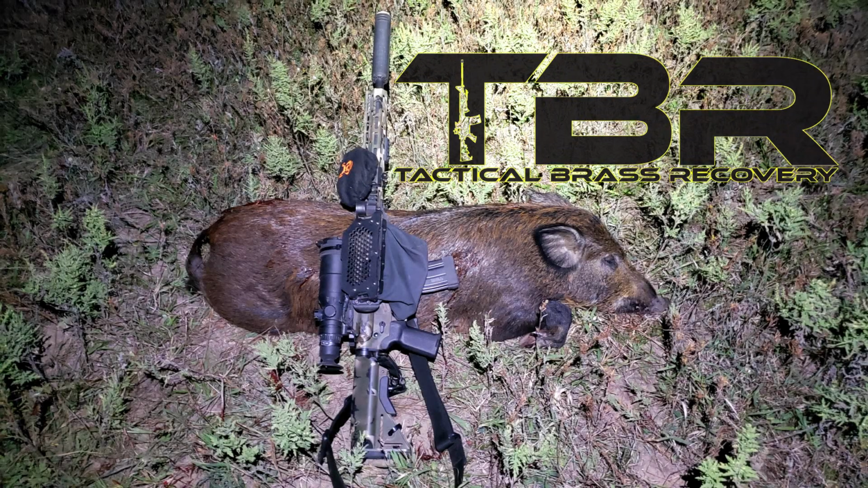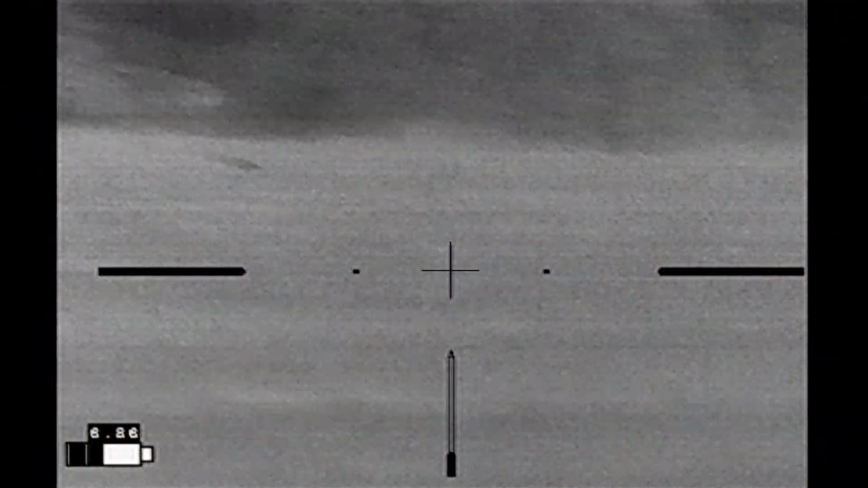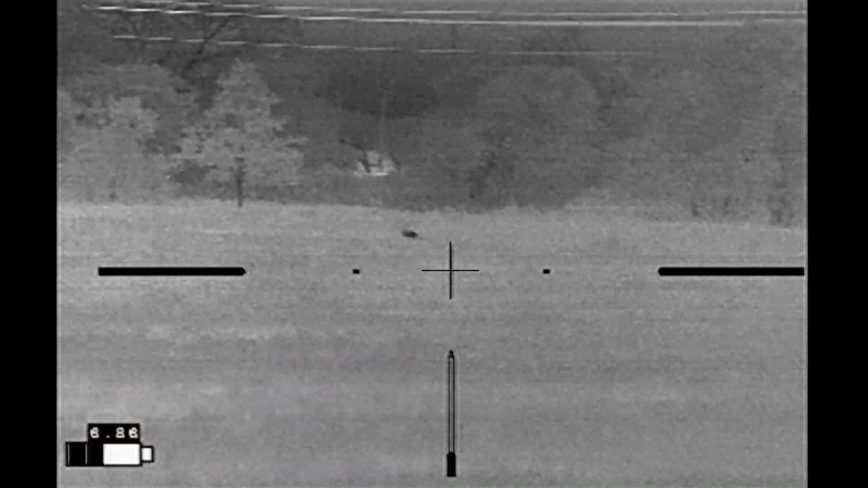Brass Catcher by Tactical Brass Recovery. And that hog turned out to be a 95-pound boar. Now this is the same property with a skunk problem, and checking the rest of the property, sure enough, there are skunks. Got one out there at a distance.